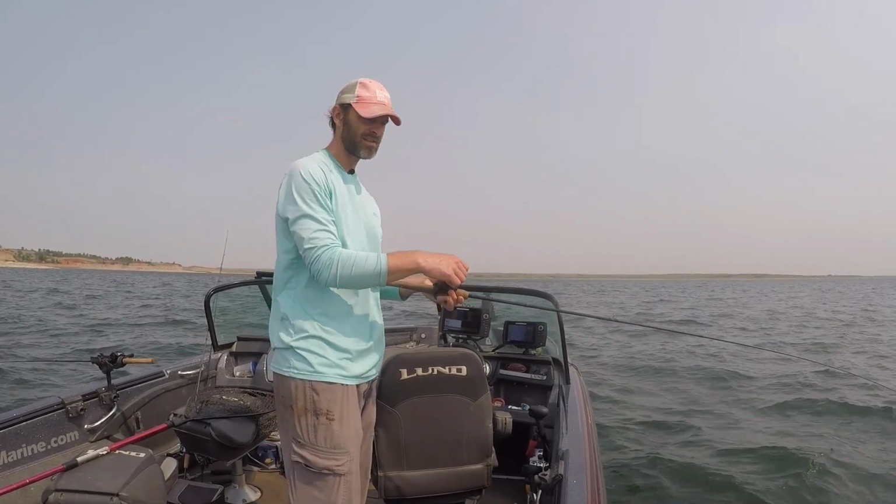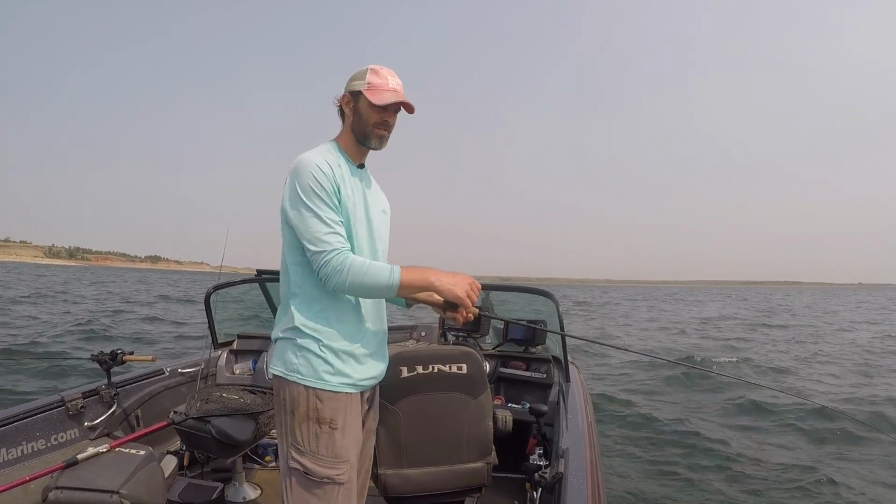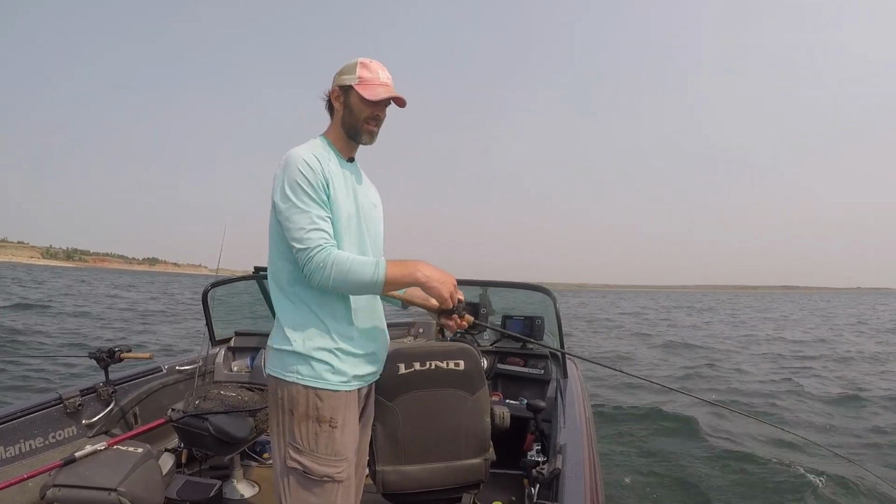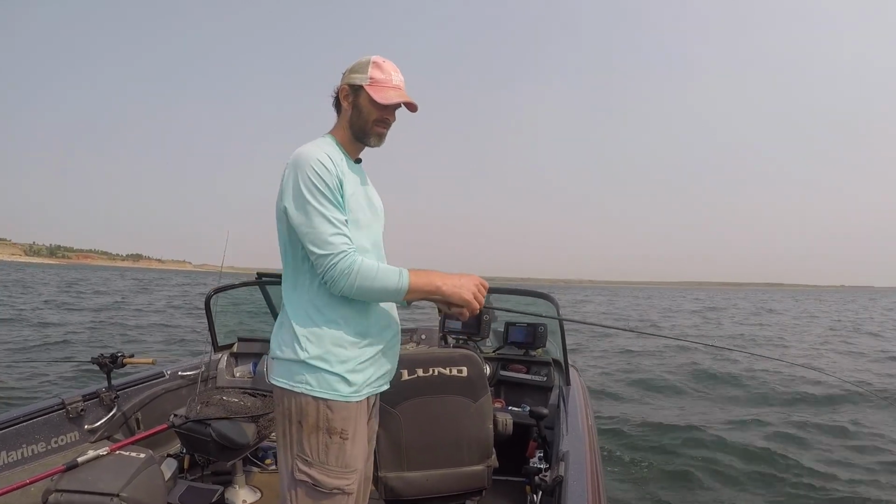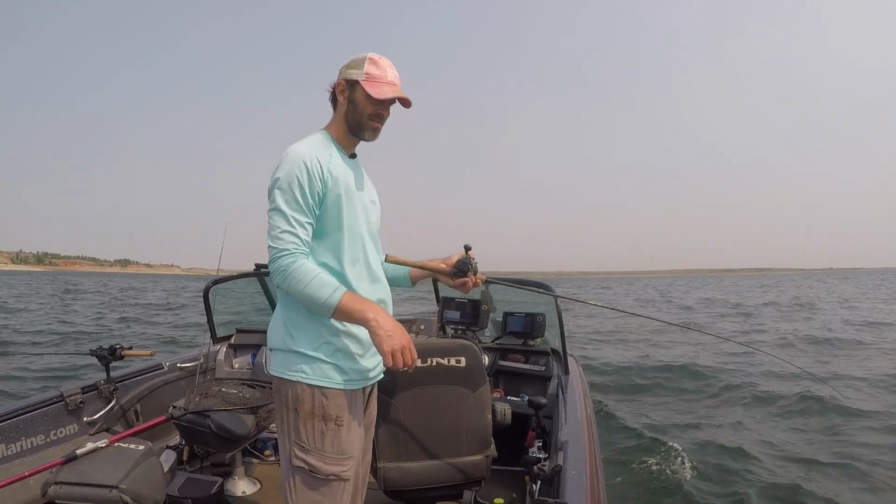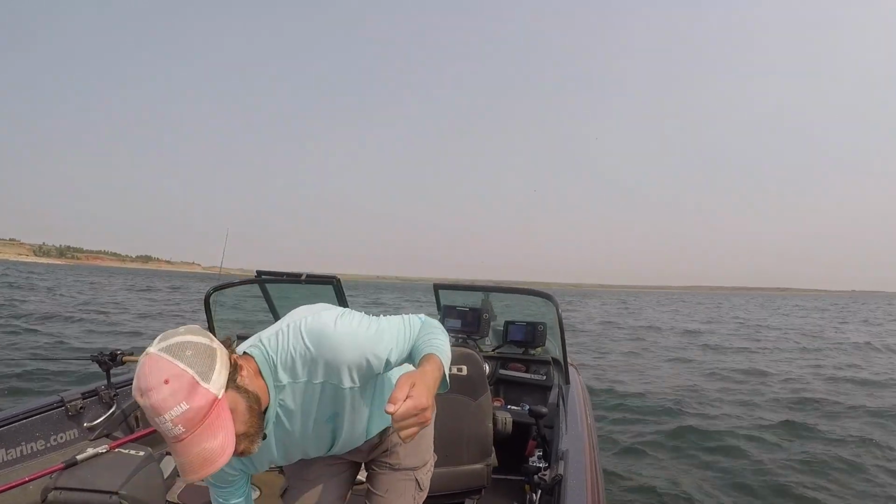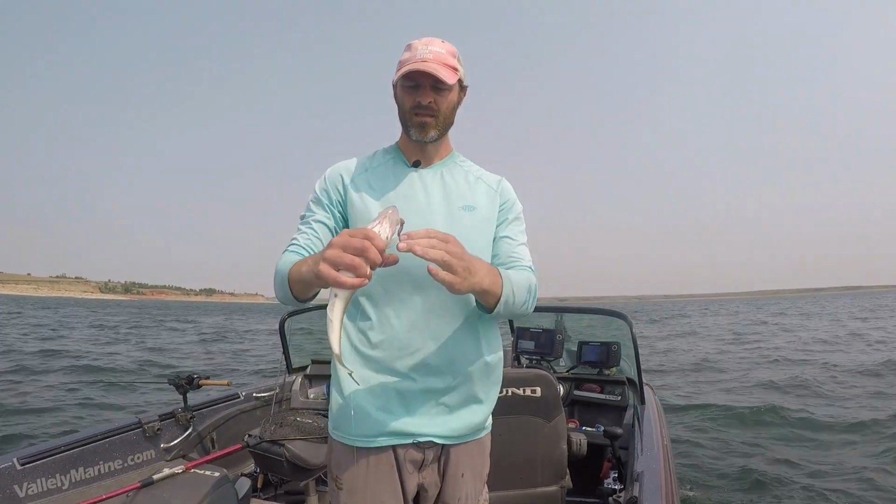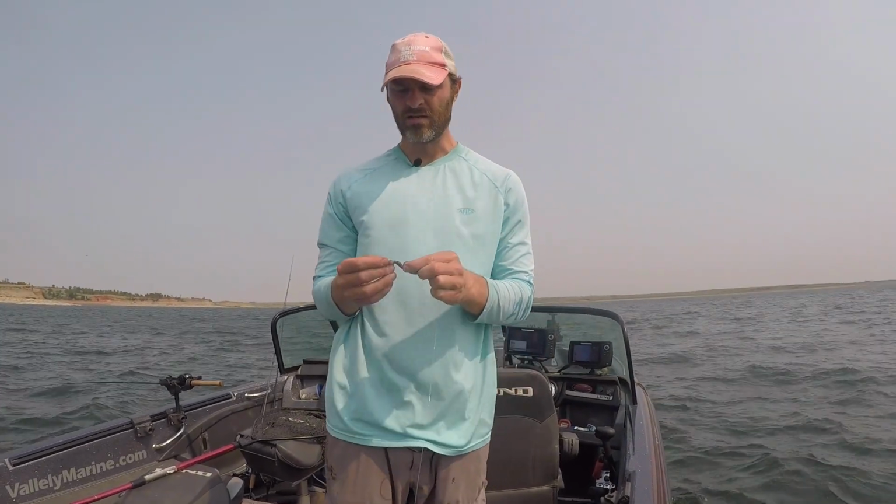Later on the same pass, here's fish two, again on the slow death, making a resurgence. I haven't had anything on the slow death until getting to this spot. Feels like another solid fish, not a monster. Maybe actually a little smaller than the last one, but at least these fish are hungry and biting. That's cool. I like that.